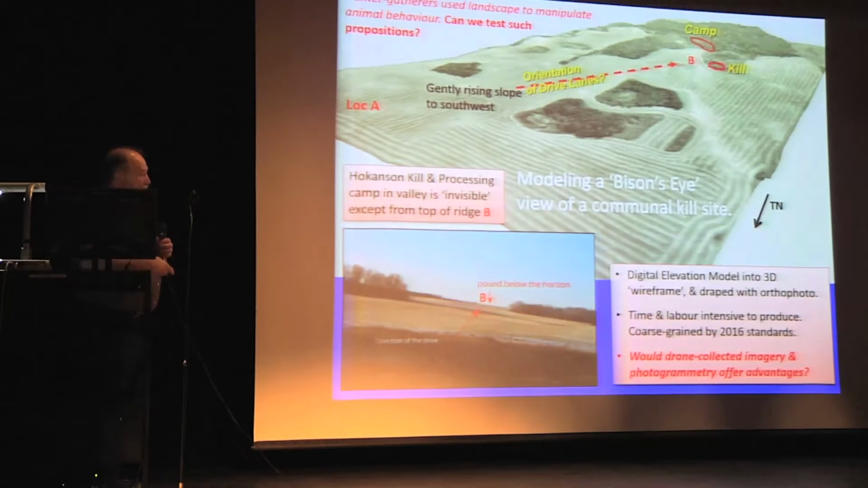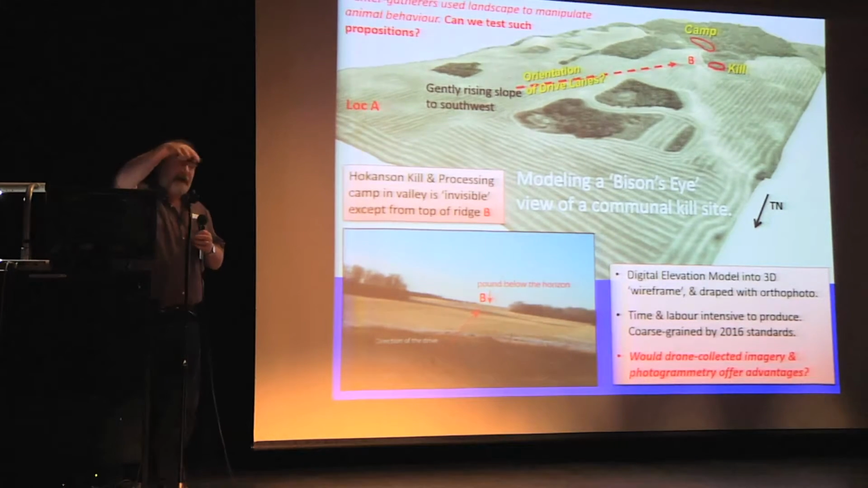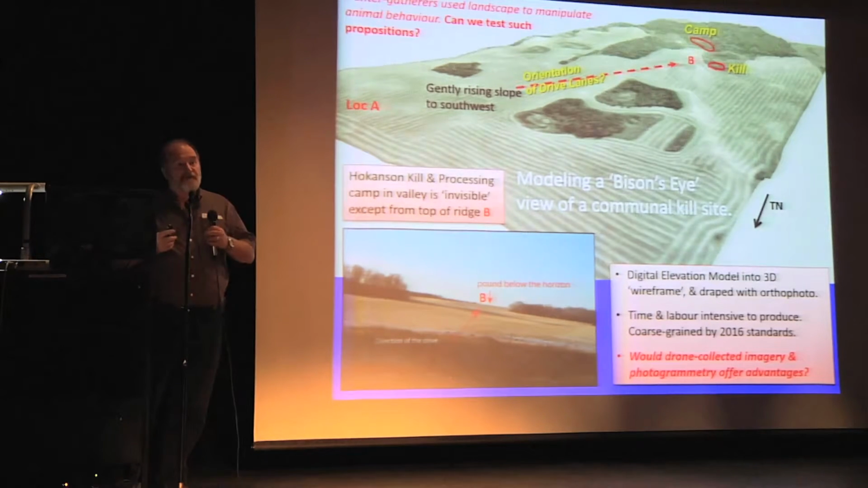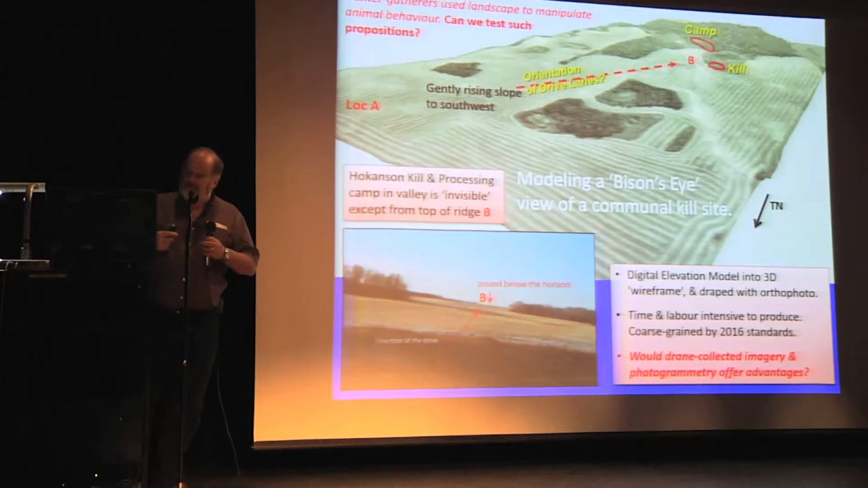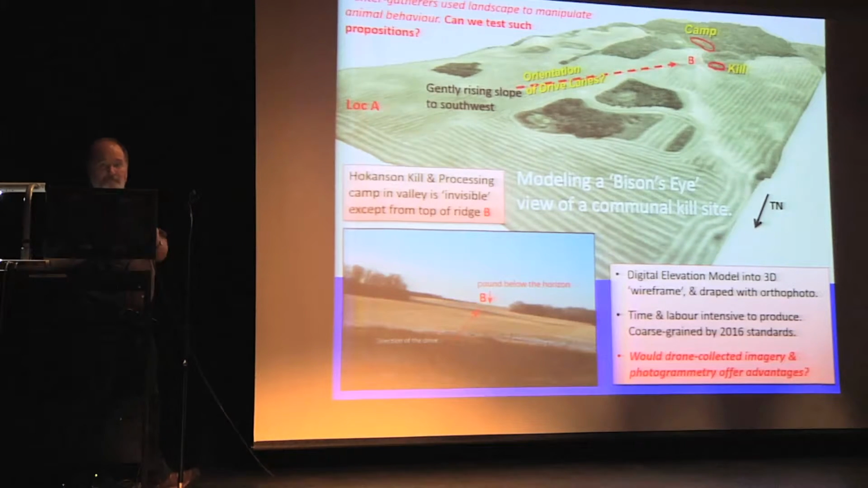As you can see, the trap is invisible. There's no sense of the valley until one is literally standing right on the brink of that slope, at which point the bison would be stampeded over the edge of the bank, down into the valley, and before you can say, oh goodness, you've got 70 or 80 or 120 bison milling around within your trap. It seemed to work.